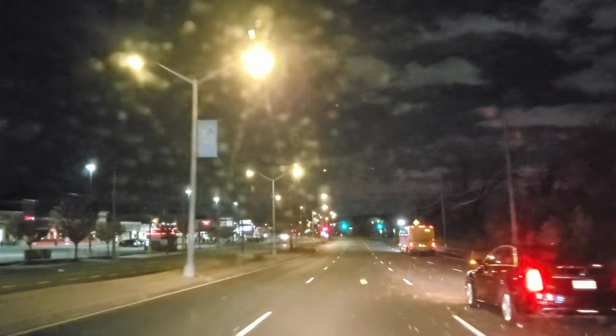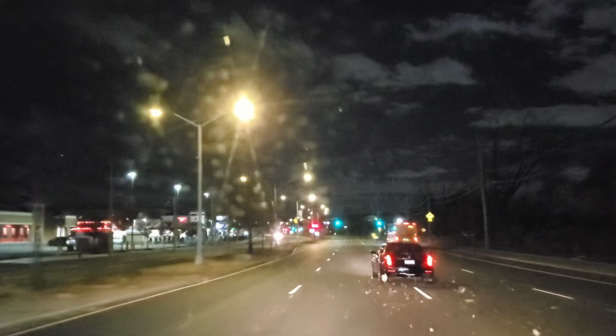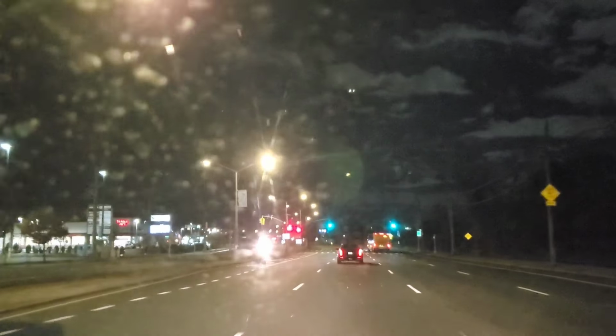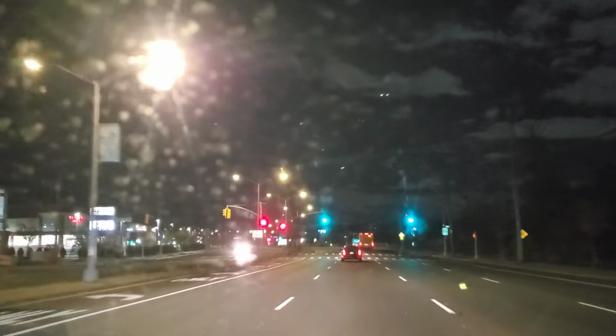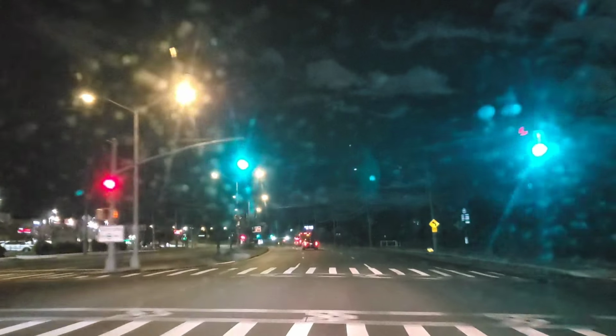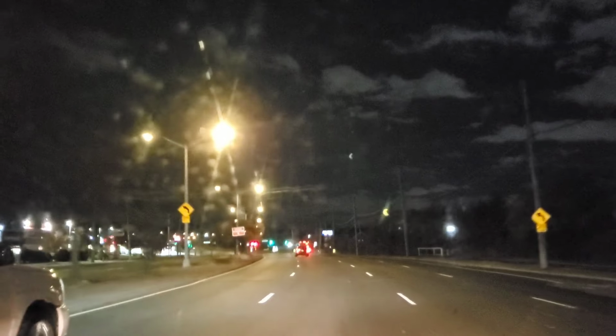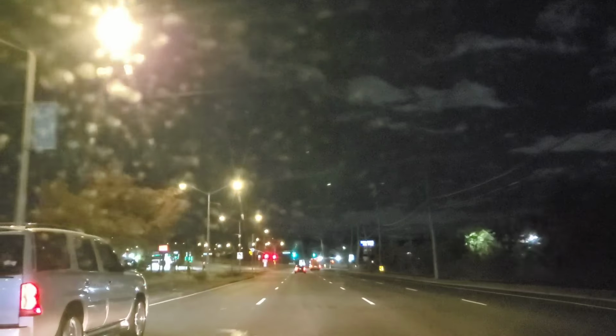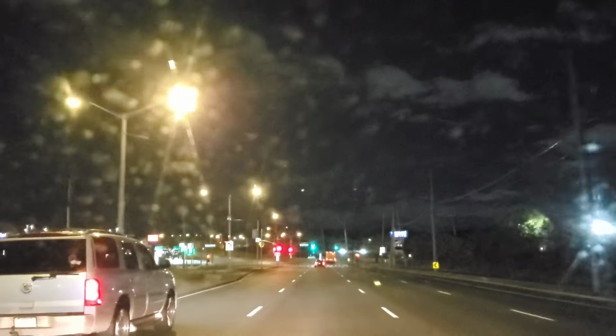And it's hard to believe this used to be a two-lane road. This was expanded when they built the mall, which everybody loves, our mall, which is down the road a piece. To the right is nothing but marshland now.